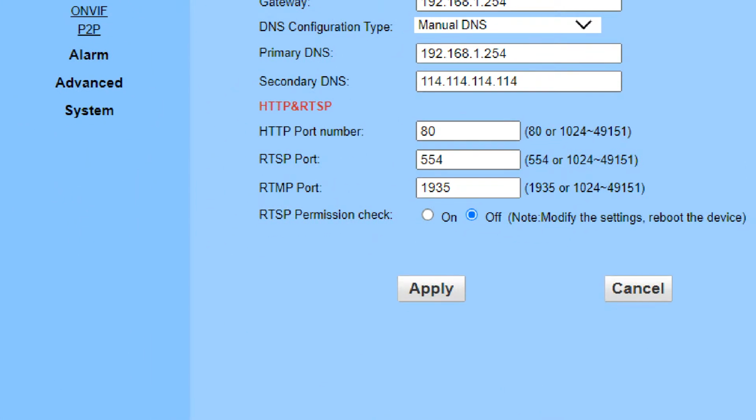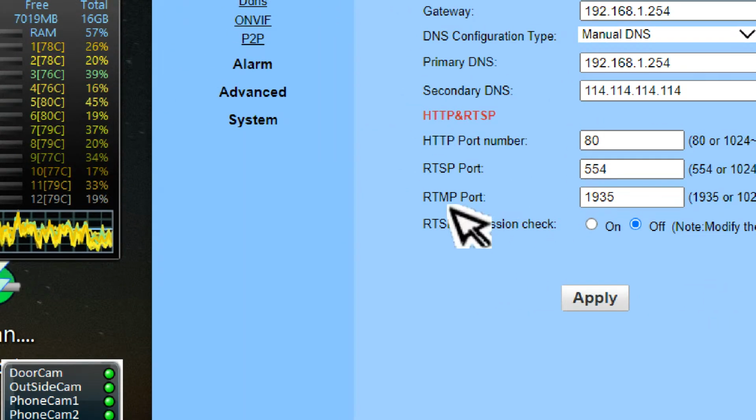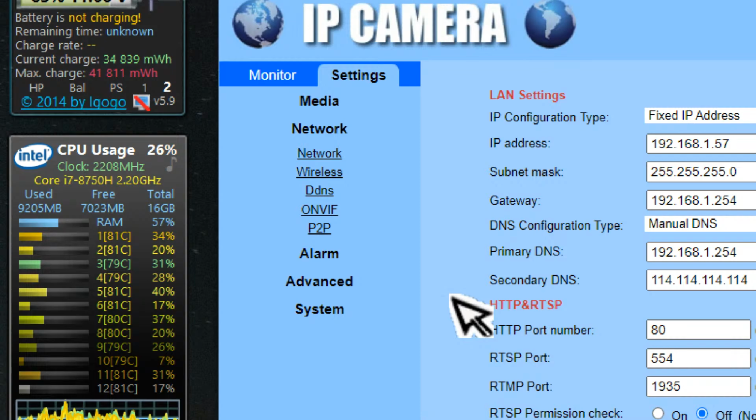So it's got an RTSP port. I've got permission turned off even. So 554. It's got this other one here, not sure what the difference is. Streaming and media, maybe. 1935. You think it'd have a help file there.